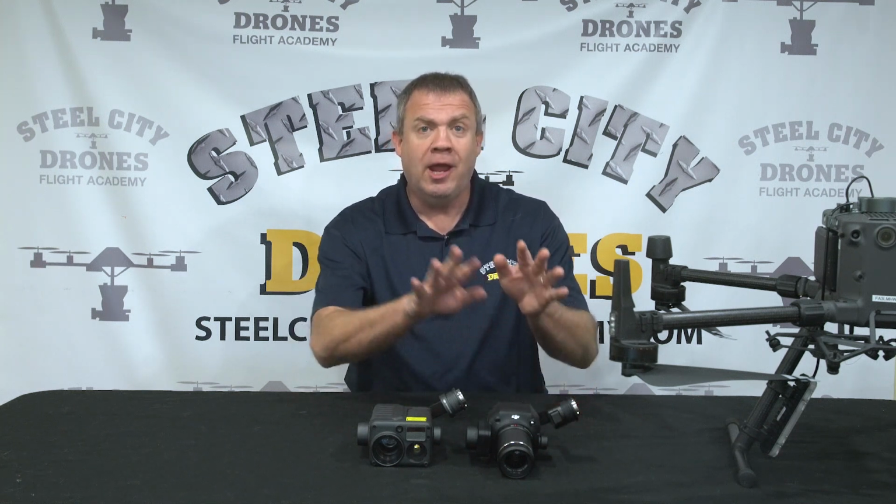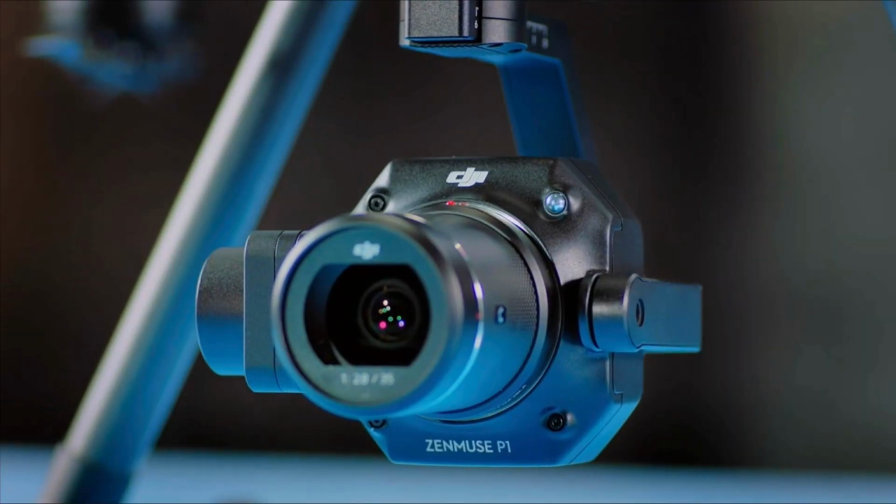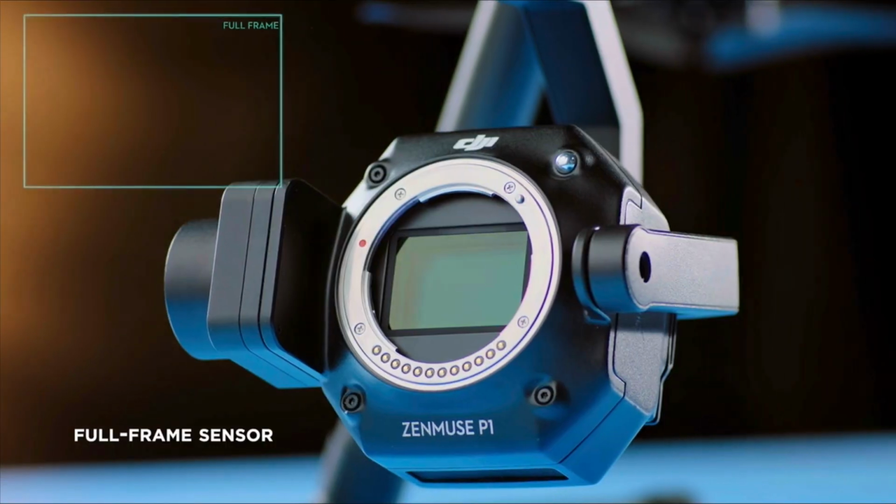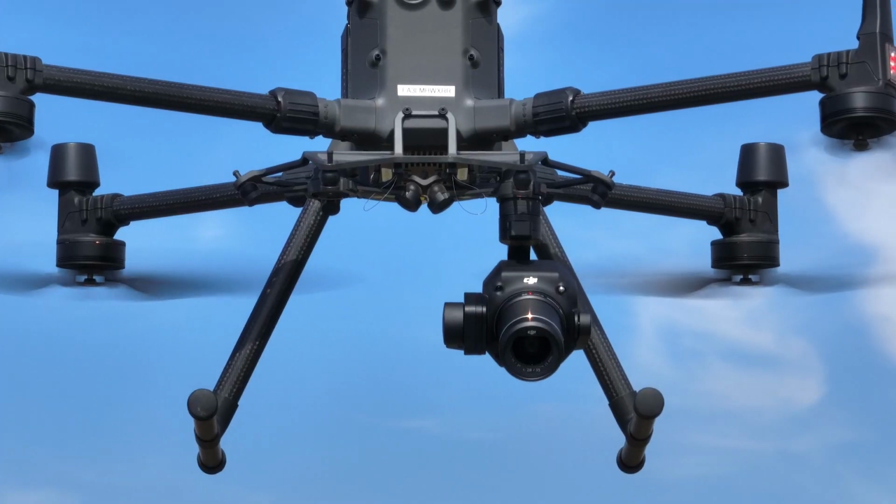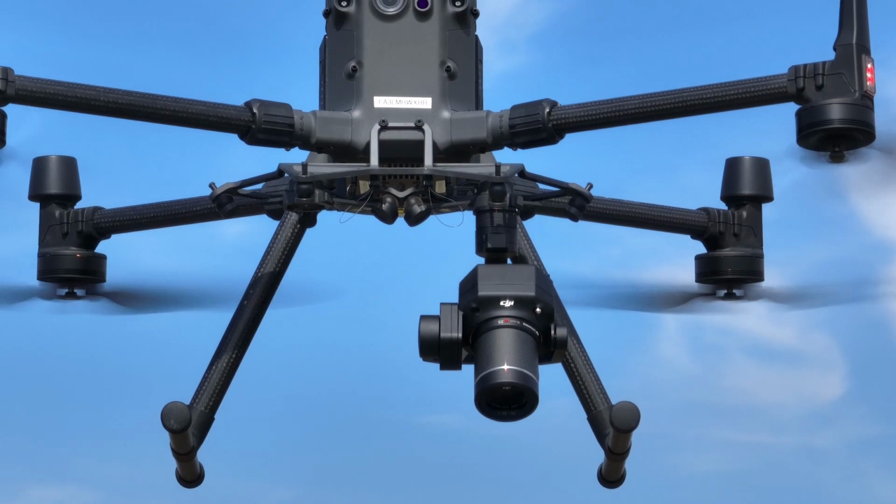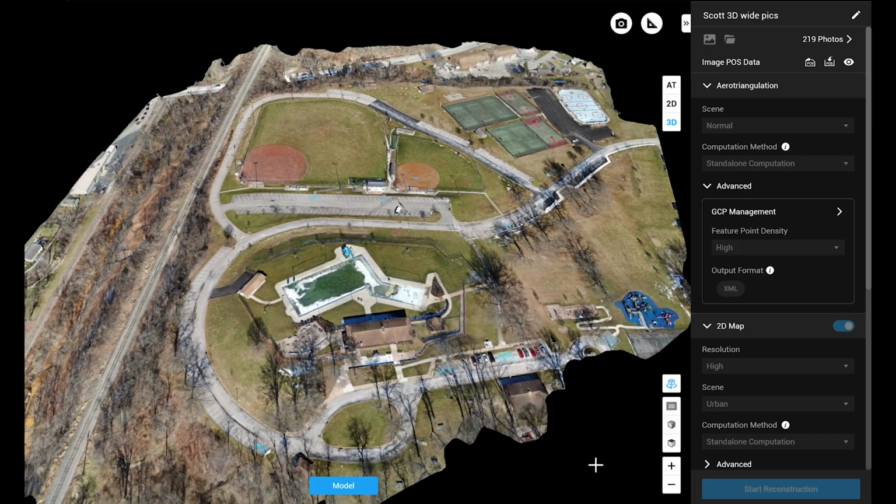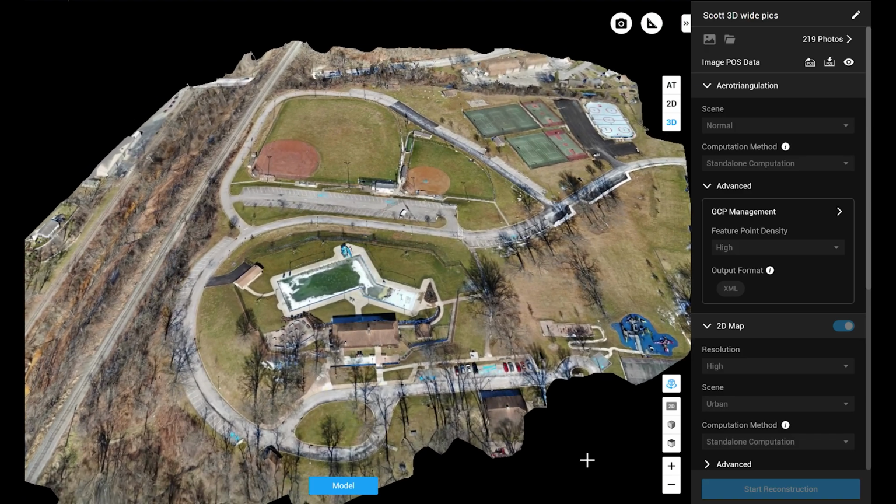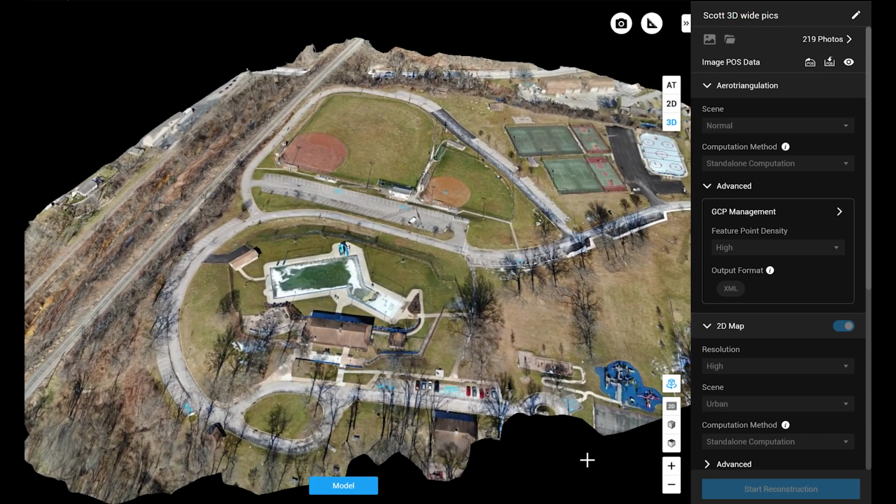Again, now in relationship to this right here is the P1 camera. This is a full frame 48 megapixel camera. And this right here is a mapping sensor. This is designed for mapping applications. We've actually mapped and did mapping projects with the H20T camera. And the orthomosaics, like as you're seeing on your screen, are very, very good.